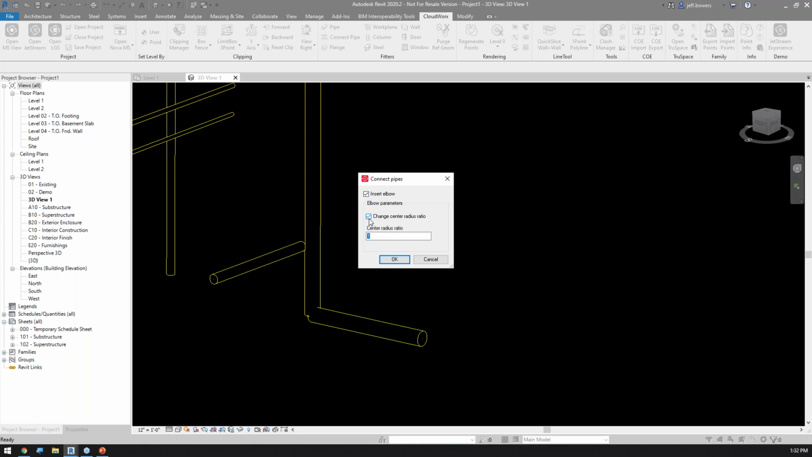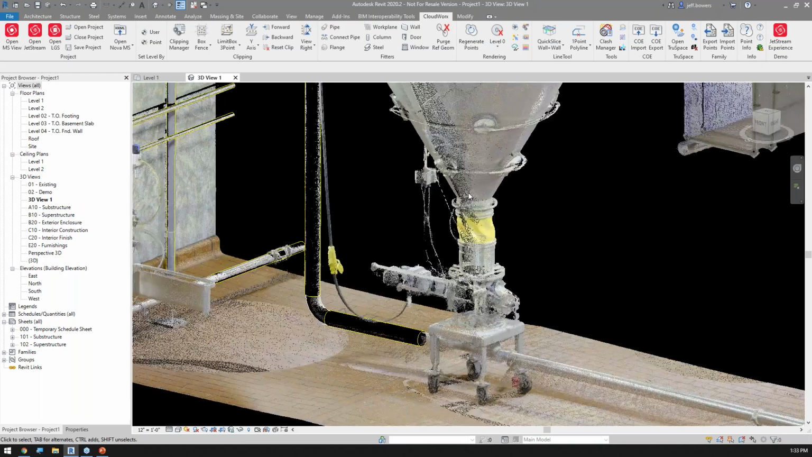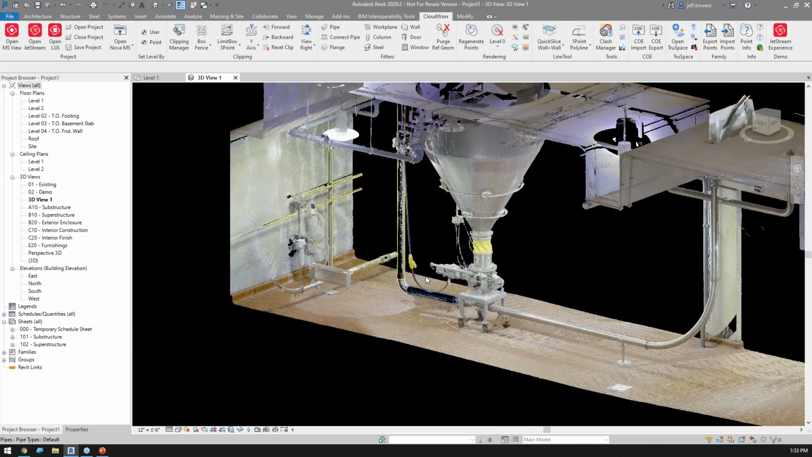I can say, you know what? I know that this is actually a 1.5 radius elbow. So I can change that radius on the fly. Here, hit OK, and it brings it in and places it for me. Now, if I go back to my point cloud visibility, I can see that my elbow lines up beautifully with that piece of pipe. I've used this data set quite a few times, so I already knew that that was a 1.5. That's the joy of being able to do this so much. So very quickly, I'm able to add that elbow.